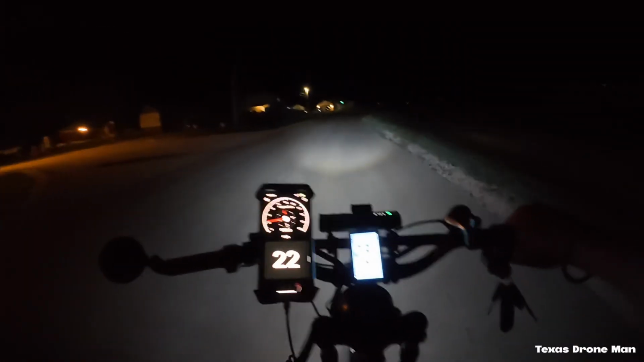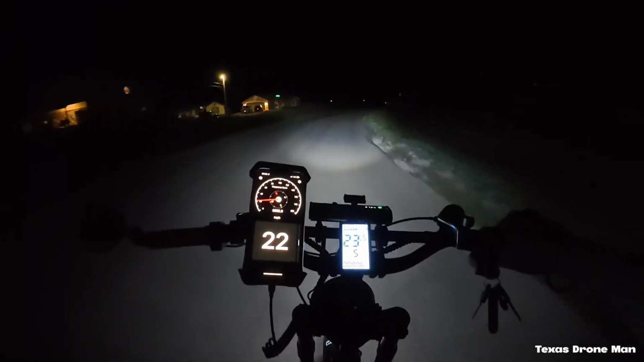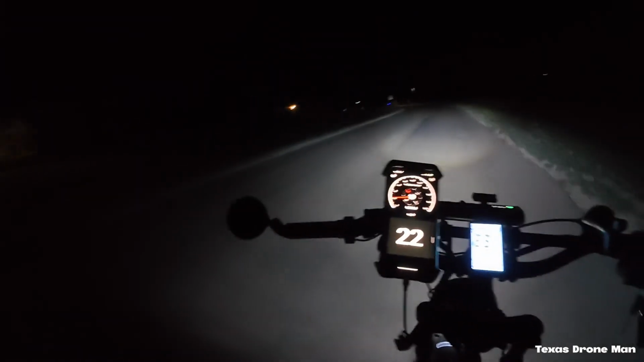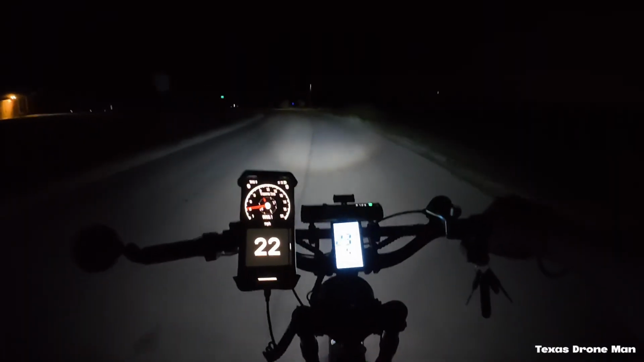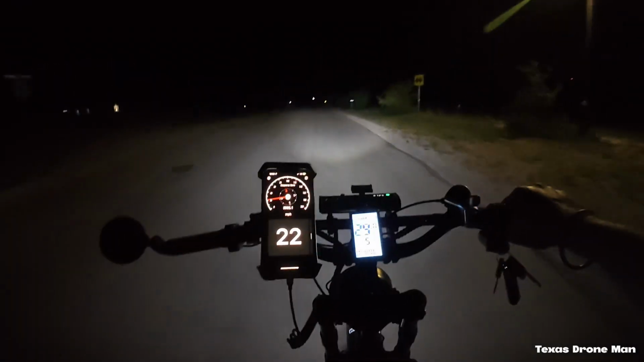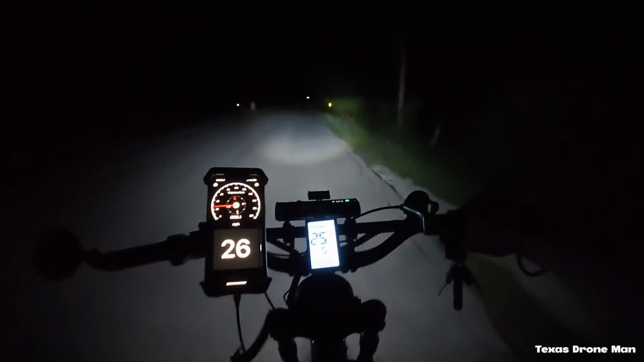Man, this Texas weather is crazy. I mean, last night, I want to say it was last night, it was almost as hot at night as it was during the day. At night, total different story. I don't know how cold it is. I mean, it's not like it's freezing. Hell, I'm in a short sleeve shirt and shorts, but it got a little chilly.